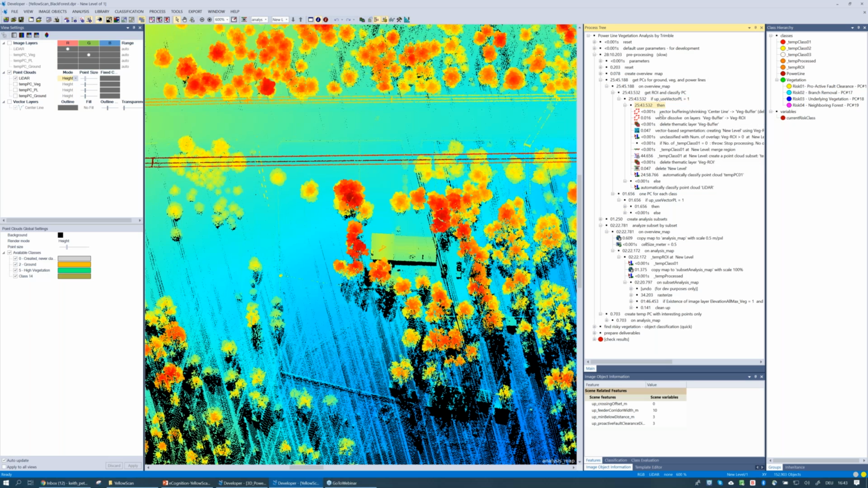I'm then running a vector buffer algorithm within eCognition. I'm creating this buffer around my corridor based on my user-defined input on what the feeder corridor width should be. I believe in this particular scenario, I ran with something like 100 meters or 100 feet. I'm then going to do a vector dissolve.